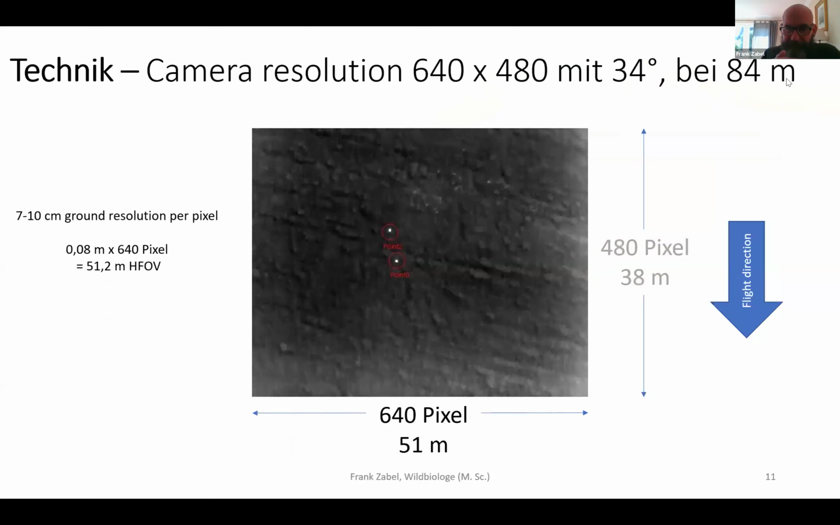And the aim here is that you see now the default thermal image from a camera setting which has a resolution of 640 times 480 pixel and a camera angle of 34 degrees. So with such a setup, we can fly around 80 meters high. And here we actually see two fawns, the heat signature of two fawns.